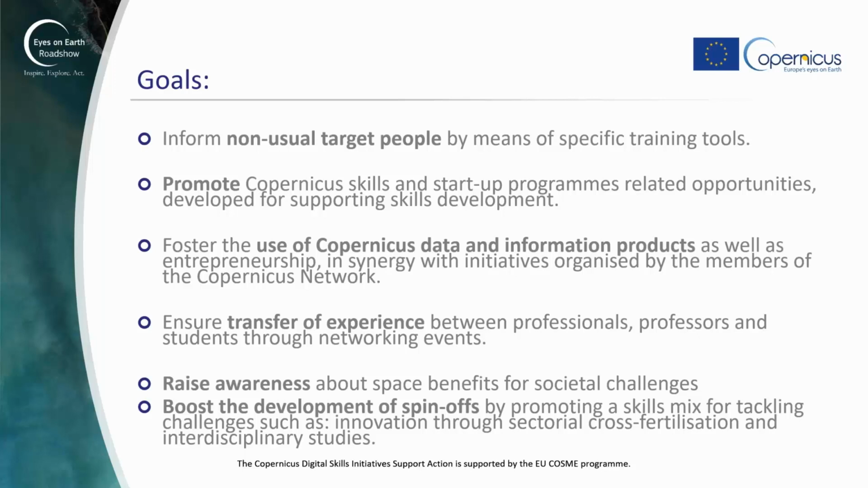We also want to raise awareness for societal challenges and boost the spin-offs of universities, but also from other companies, for example. That's why we took the payoff of the roadshow Inspire, Explore, Act. So the inspiration part is to inform the audience and the participants on what kind of businesses or societal challenges I could solve when using space data.